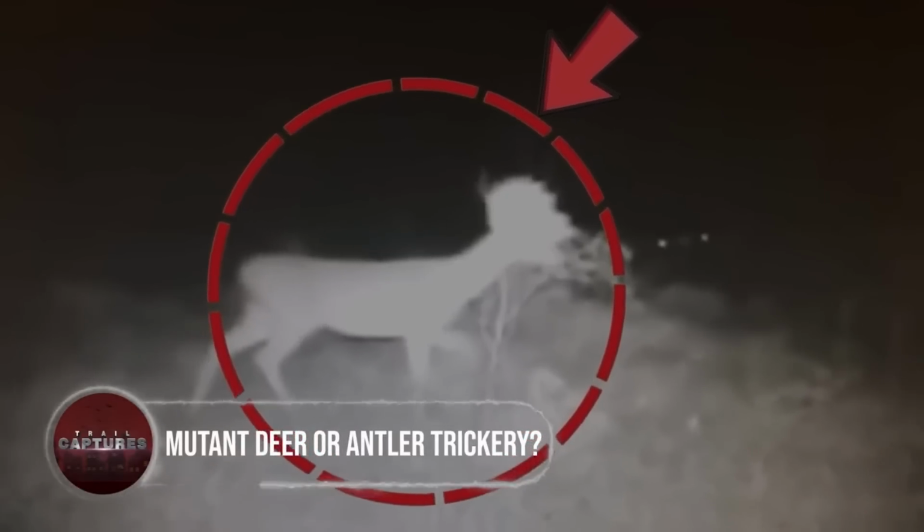Mutant deer or antler trickery. In a cryptic trail cam recording from December 2010, a peculiar animal wandered into view, looking like a deer with massive gnarly antlers. However, upon closer examination, experts began to speculate about the creature's true nature.